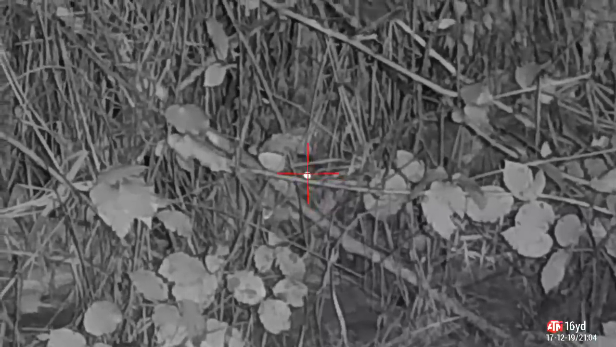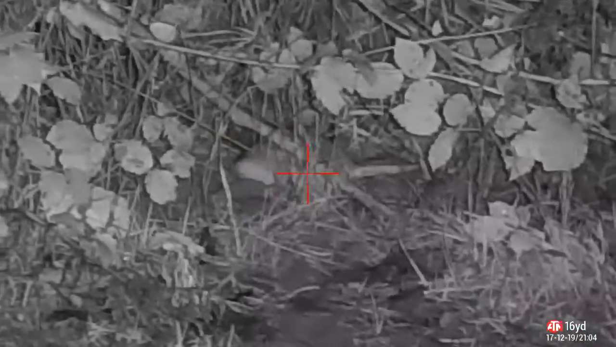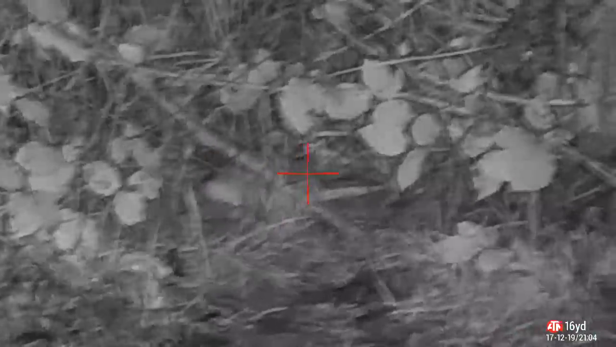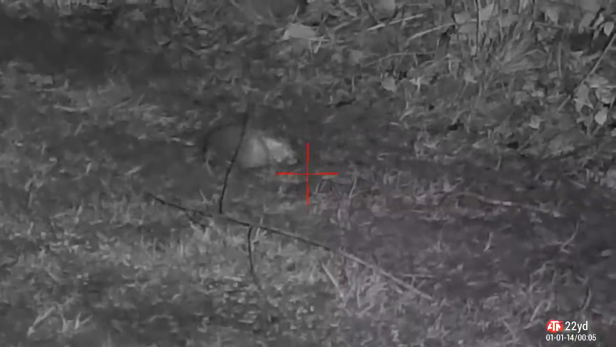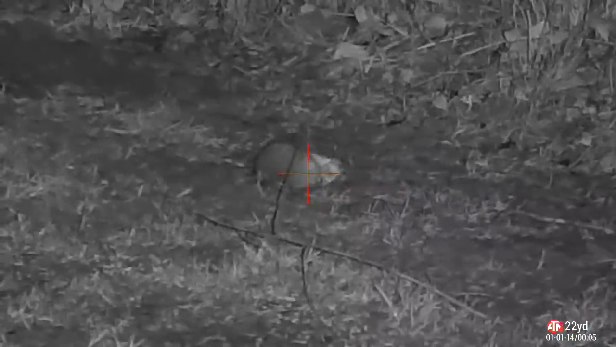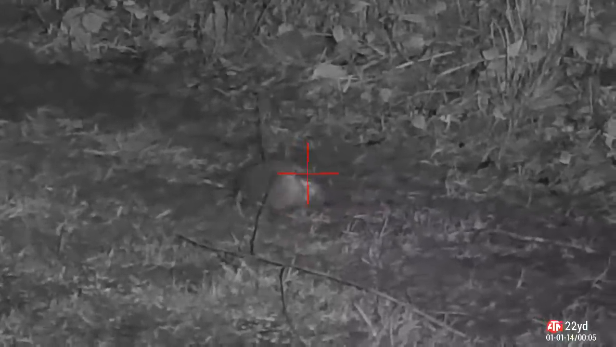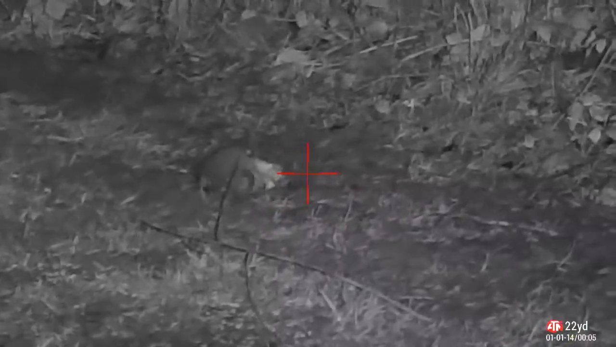Again, the undergrowth at the back, the eye shine, so I put a pellet in there. Out like a light. That switched him straight off. This was a cracking shot. All I saw was a little bit of eye shine and I put the pellet straight down. Unfortunately I hit the photo button instead of the video button again and I missed the shot. But the tail gives it away. Nice clean headshot there. He's off to ratty heaven.